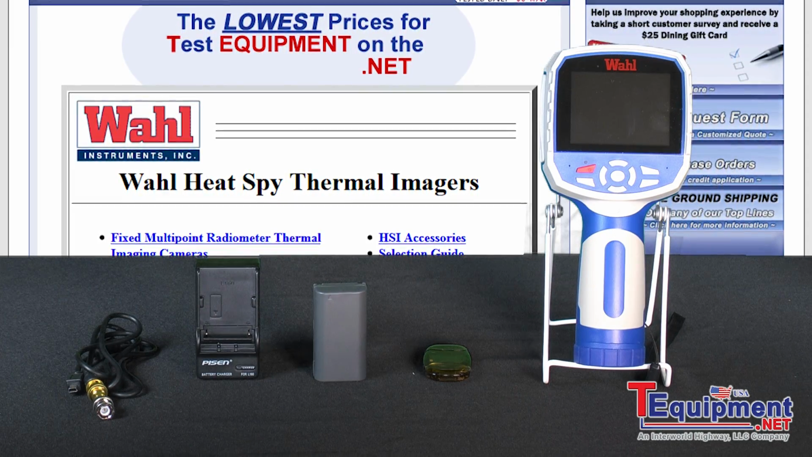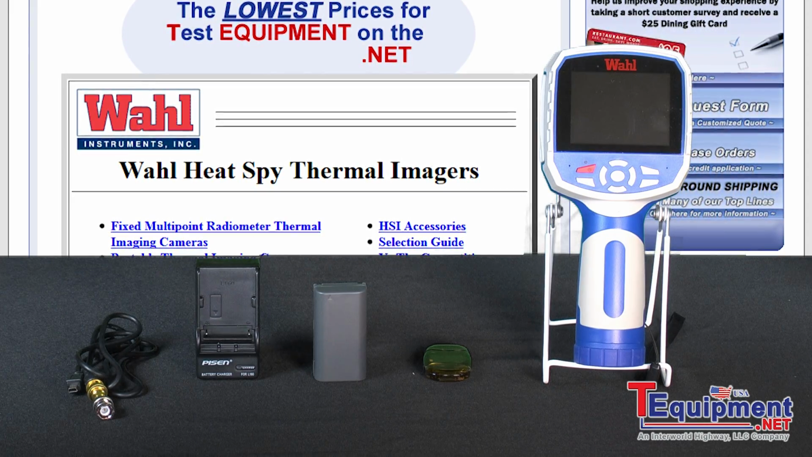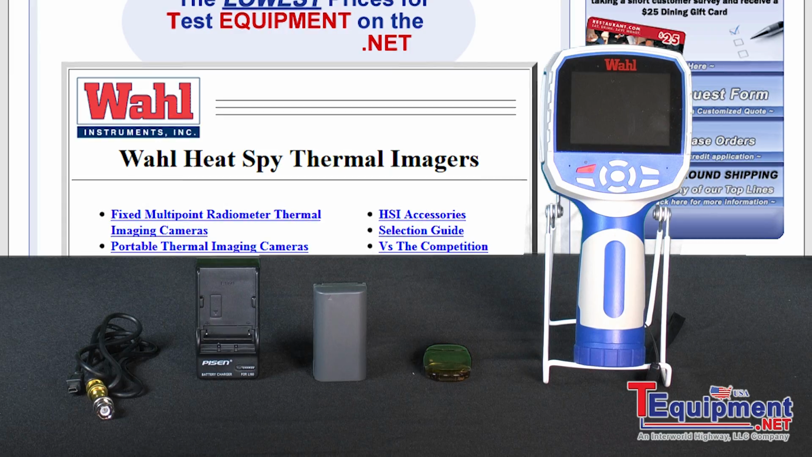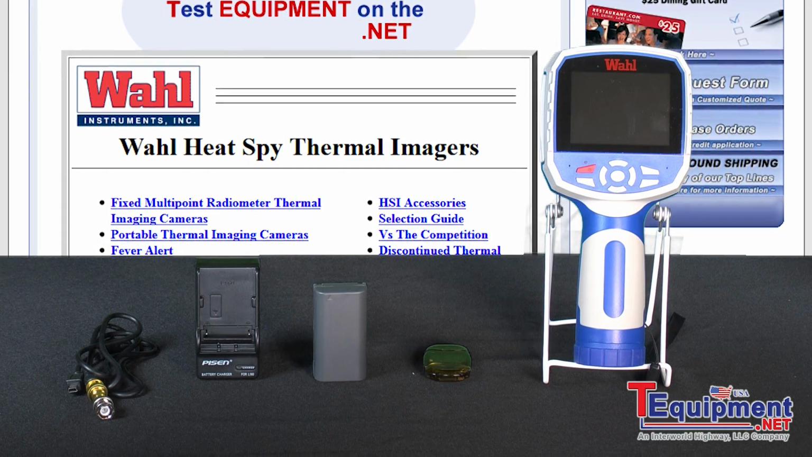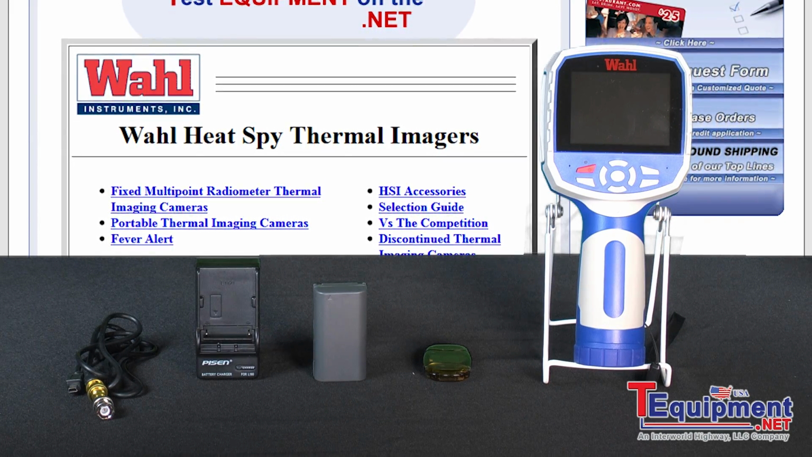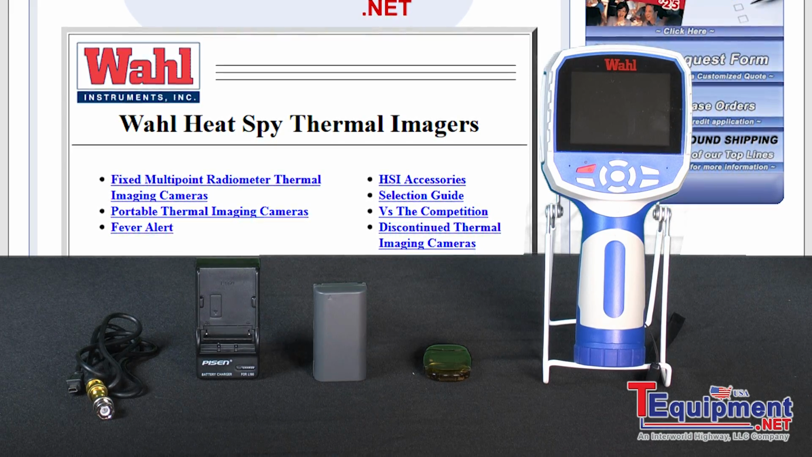It's got upgradable high temp features. It also has video output, and it's upgradable to a telephoto and a wide angle lens by returning it to the factory and calibrated there. We also have annual recalibration and inspection services available, damage protection plans, and extended warranty plans.